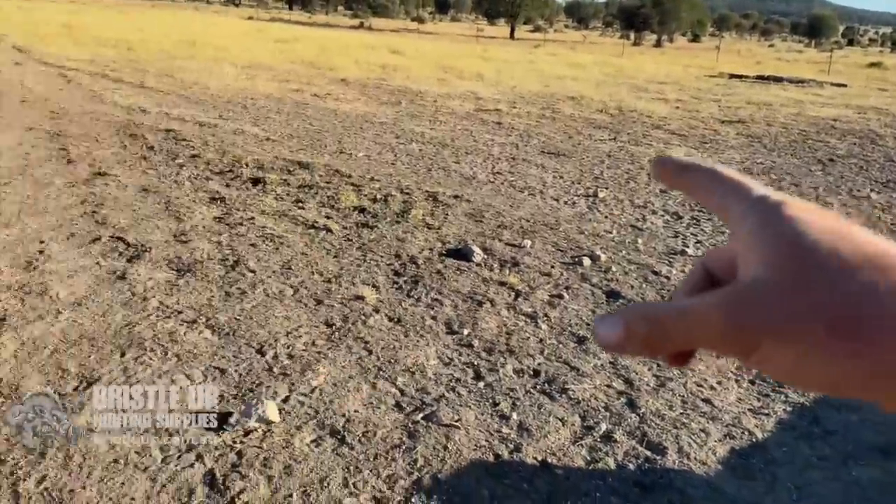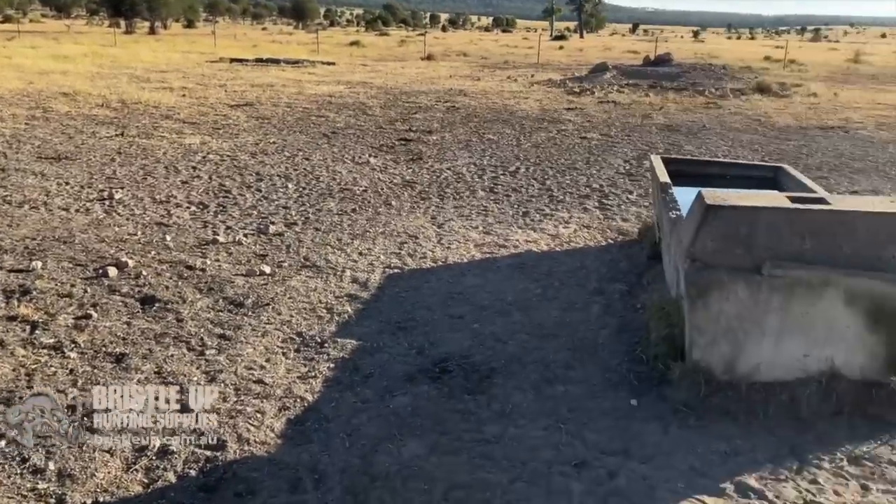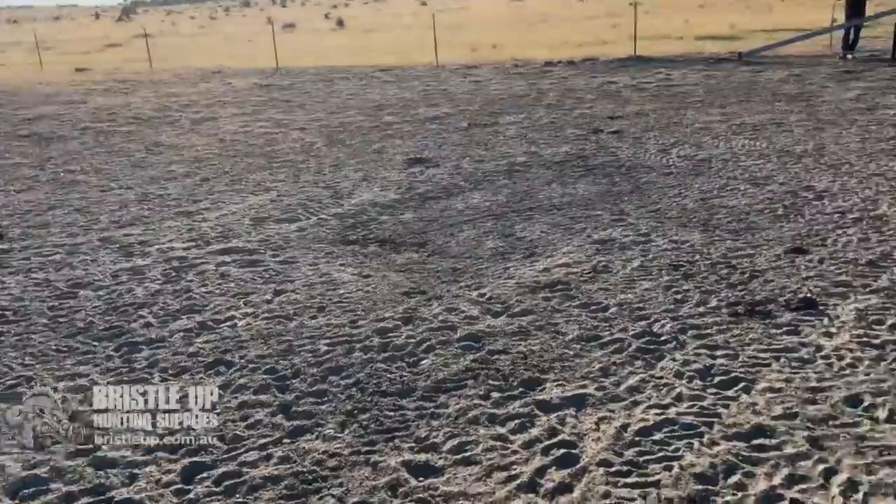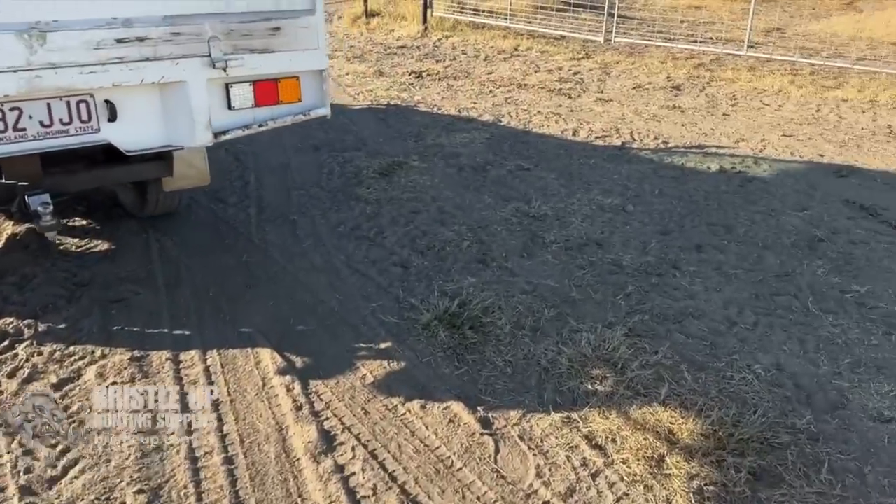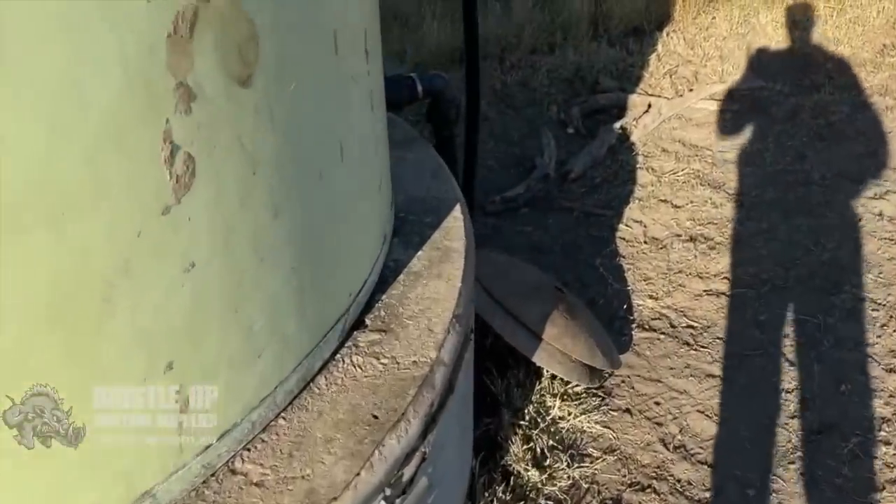Was there one that sort of came through here and one's gone over there, and they've both got together and gone down the track. So anyway, we'll go up and check these other traps up here, then we're going to go and take the weaners out for a walk. But I might cover these traps up while I'm here.